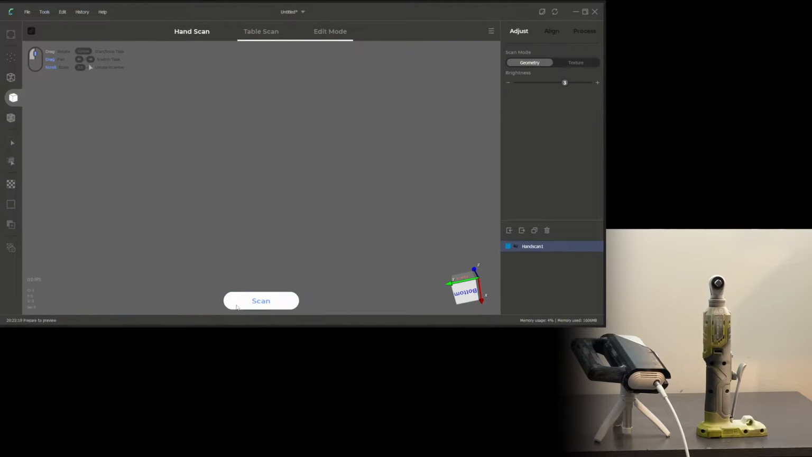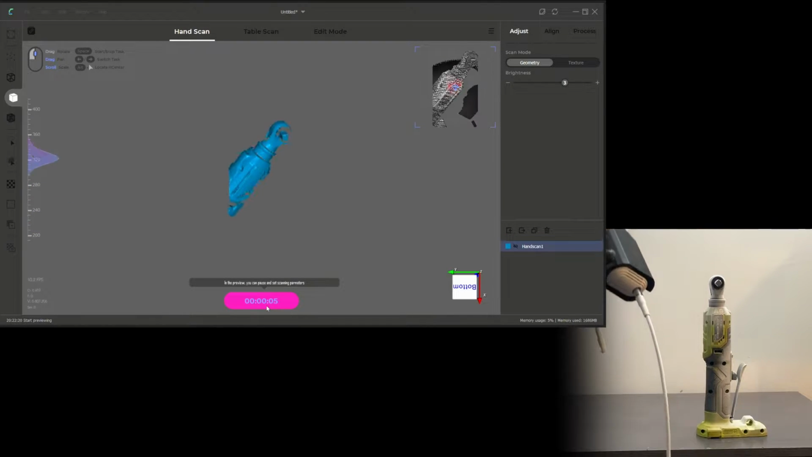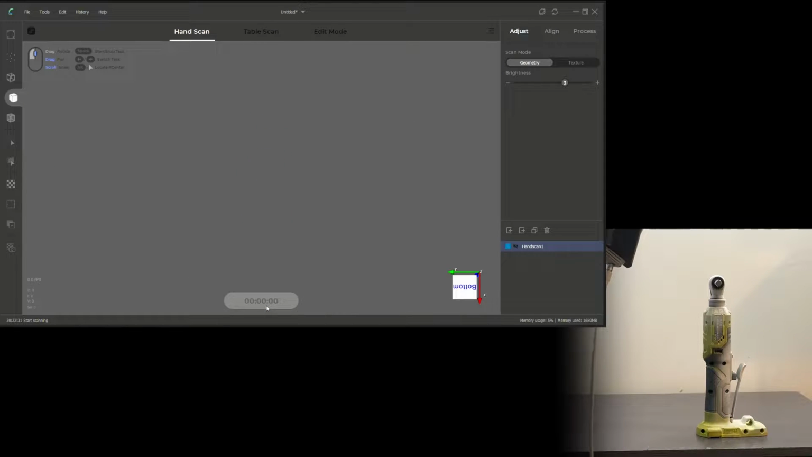Now I'm just clicking append and going for a second scan. Again, using the countdown preview to get the scanner in the right position, ready to scan. This is the equivalent of resetting and initializing in table mode.